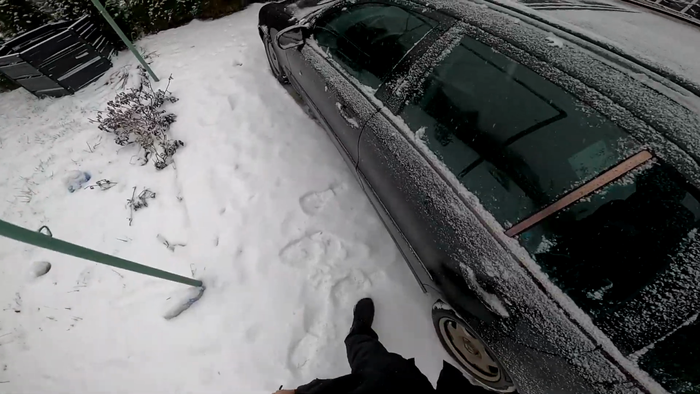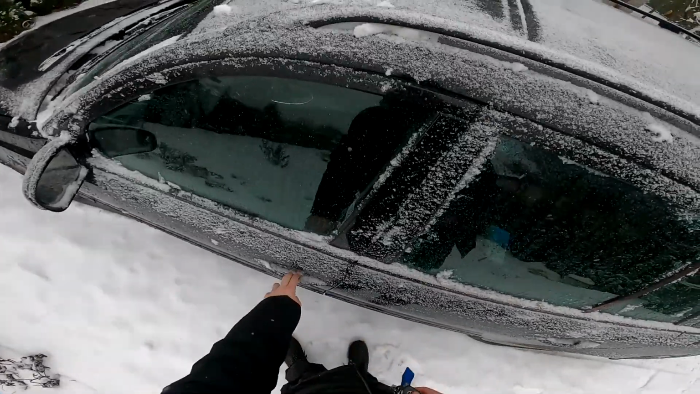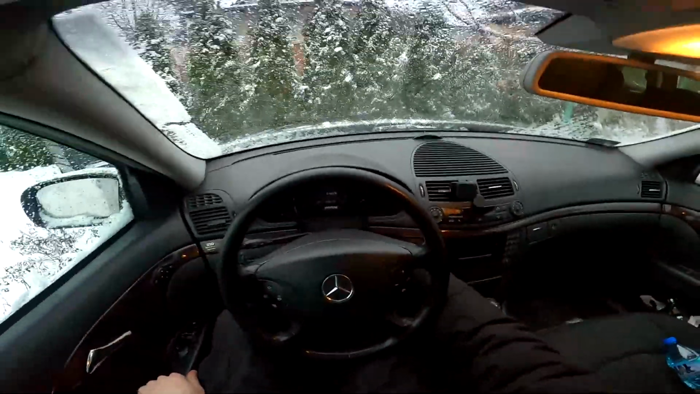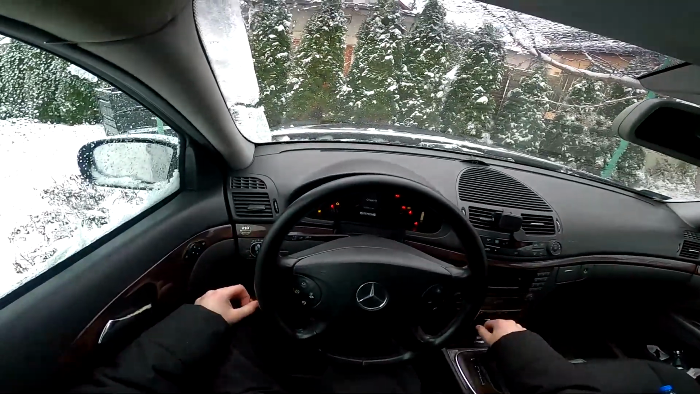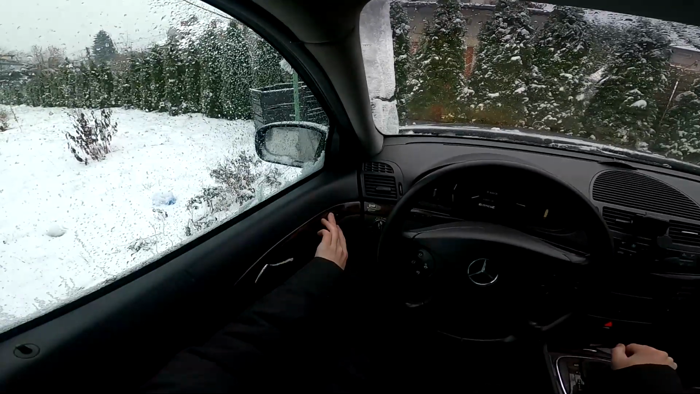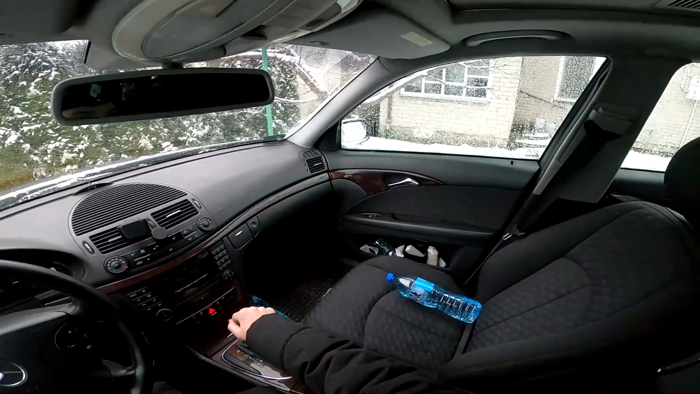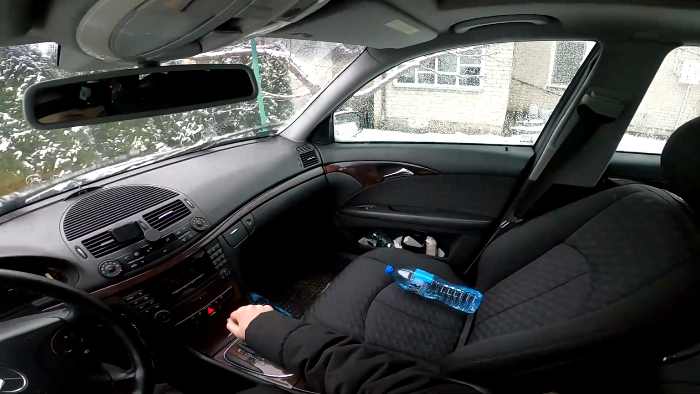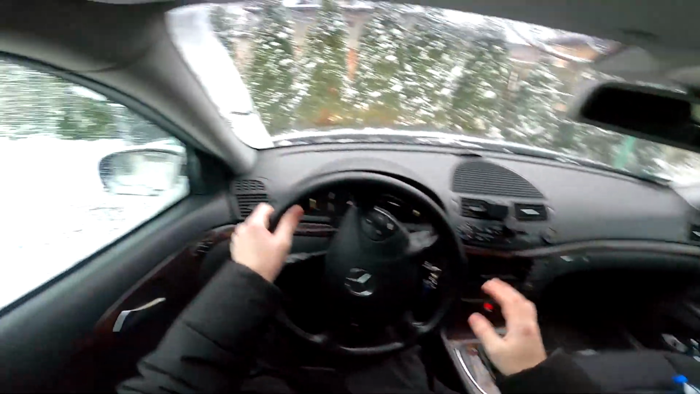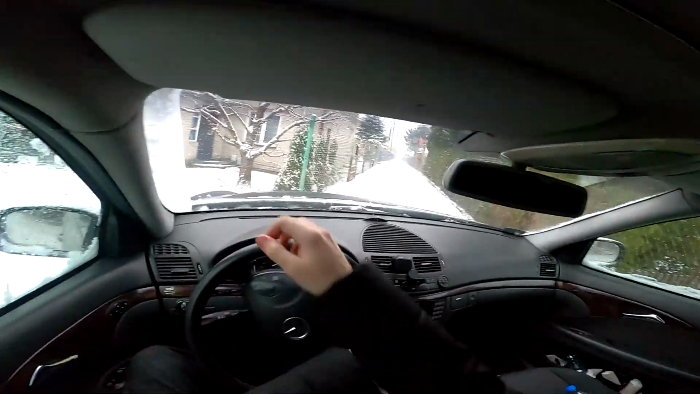It's snowing on my face. What's wrong with my mirrors? And the right one. No. So let's bring them to the good spot. Low traction, I like it.